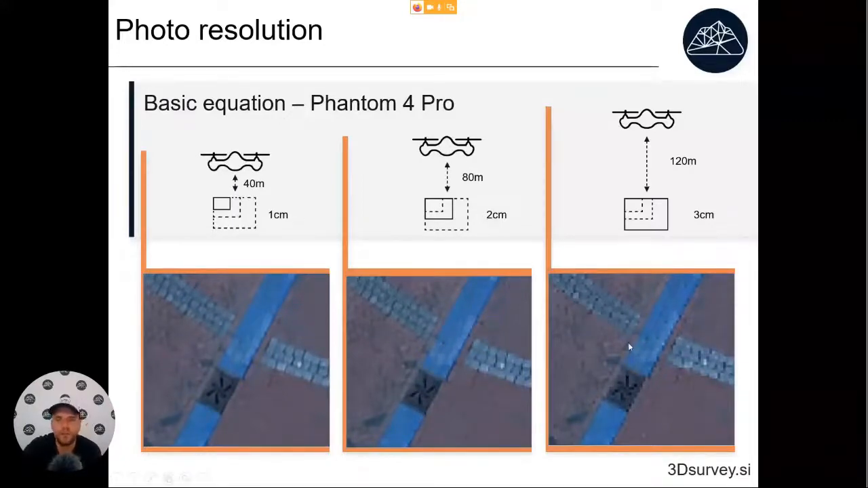While with this one, the orthophoto resolution will be even lower, but then the quality will not be good enough anymore. So that's why, for your projects, my recommendation is to fly at 80 meters high.